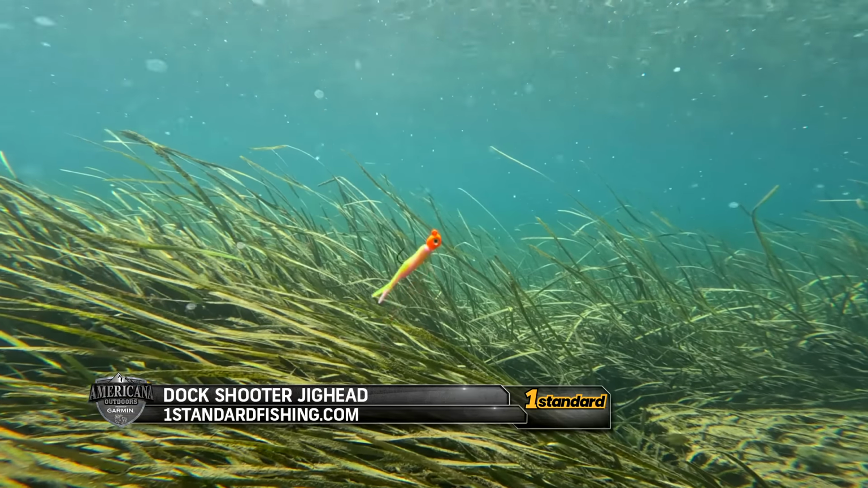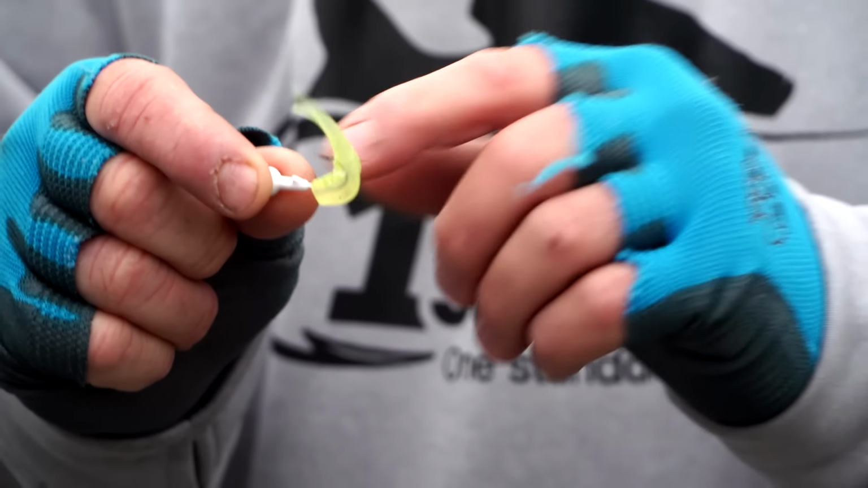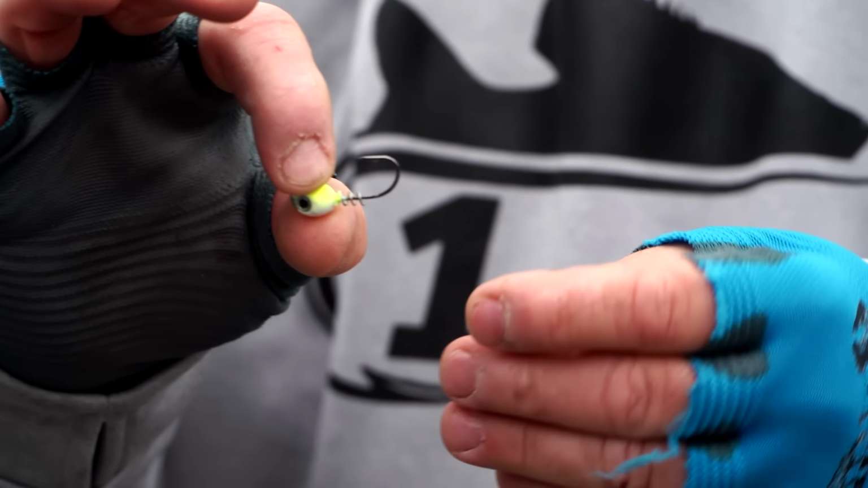Let's get started with 1Standard's dock shooter jig head. So here's a common problem with dock shooting today. As you can see right here, you shoot your bait in there and it shoots down, doesn't stay up on your barb, wears out. So what we've done here at 1Standard with this dock shooting head, as you can see here, we have put a screw lock keeper on there in our system with the Minnow 1 to where it's not going to have that anymore.